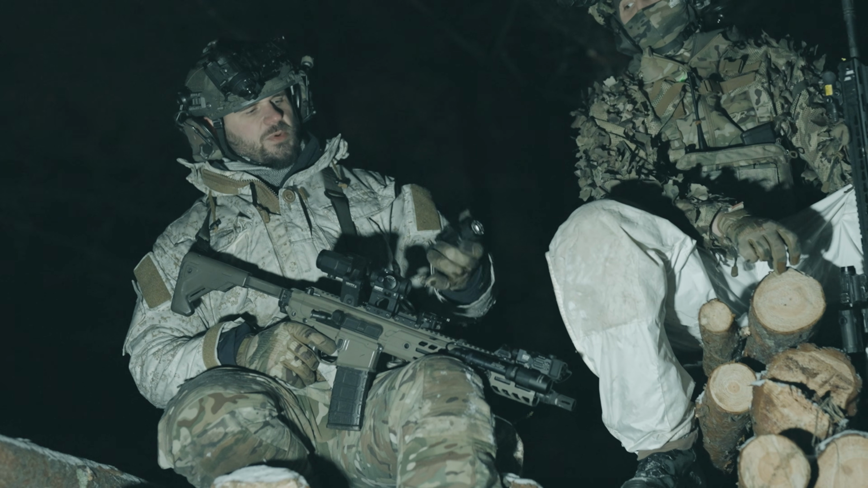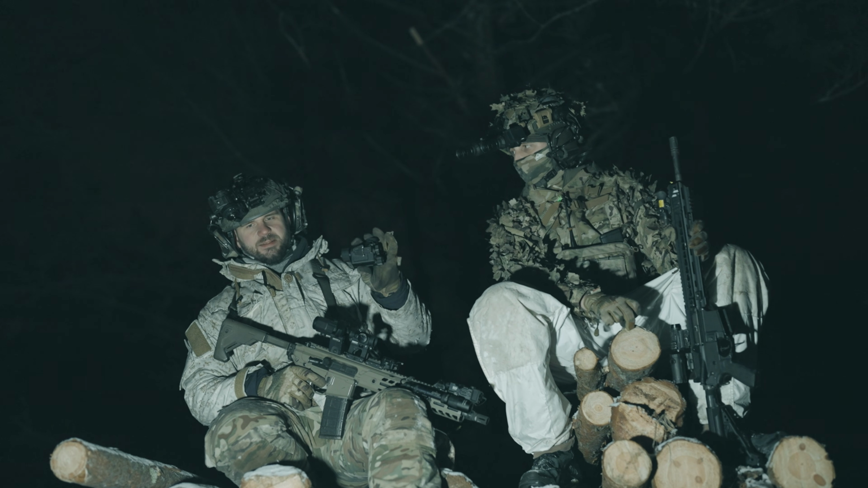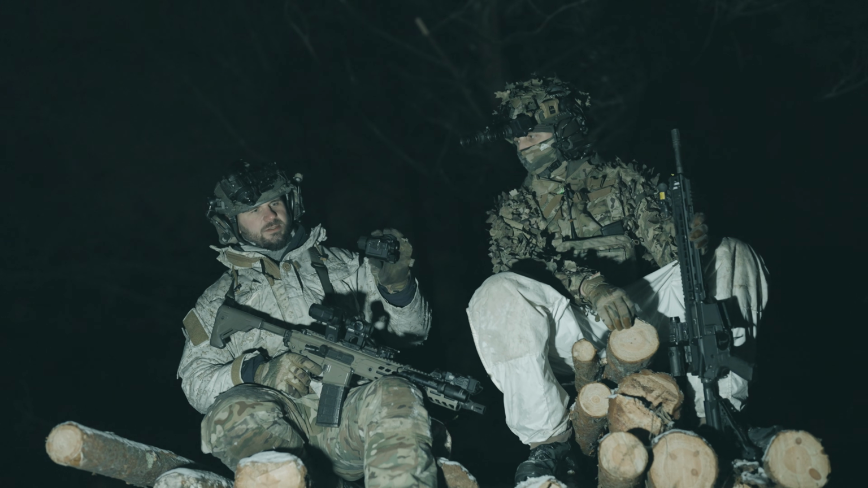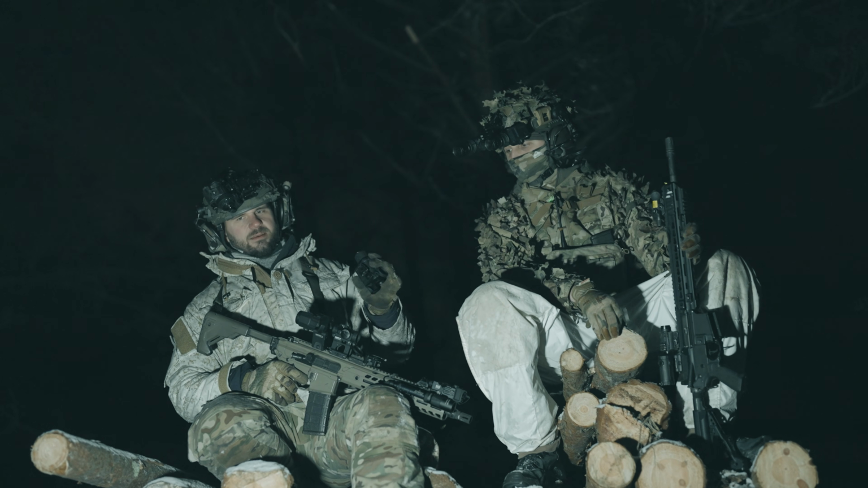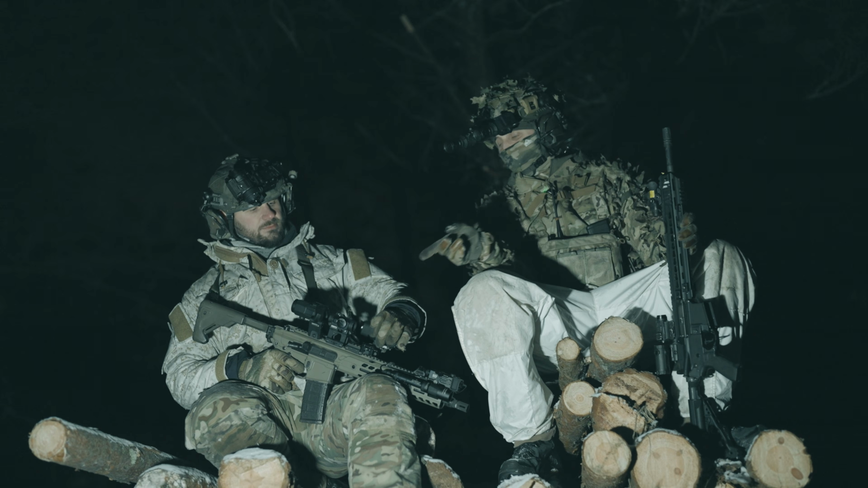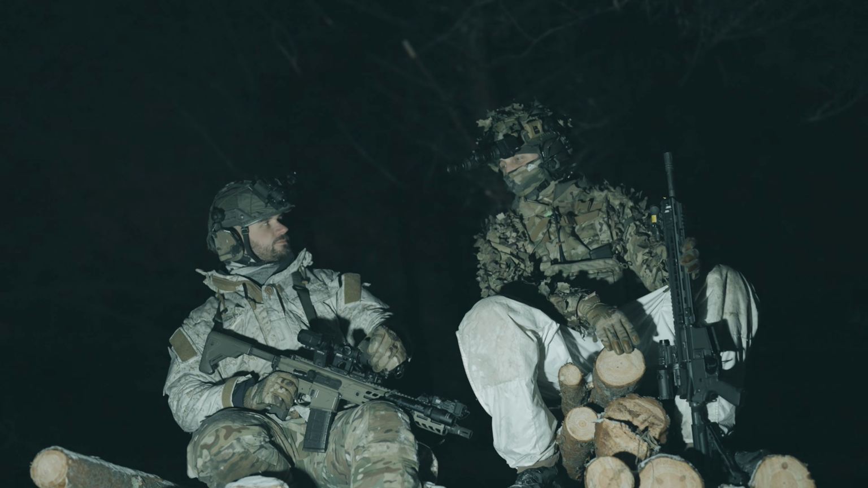And cost-wise, I want to emphasize that for big militaries out there, this is pretty much lunch money. It doesn't cost that much. It costs less than most weapons and most other devices. But the capability it provides, you can't compare it to other devices. You should rather have one rifle and this setup than 3 or 4 rifles. And well, that can be said for a lot of things.